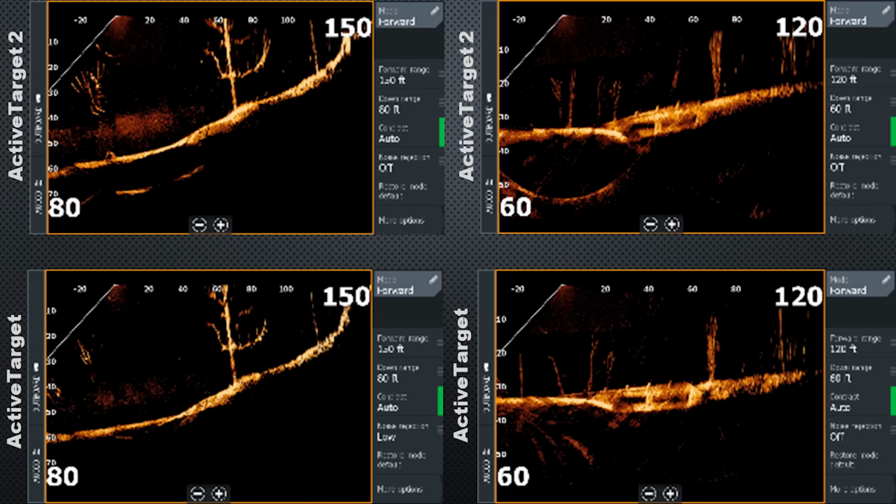So here we have ActiveTarget 2 again on the top and ActiveTarget on the bottom, and on the left image, you can see that school of bait fish around 20 to 40 feet, just that much more intense than the ActiveTarget. So far in all the images that I've seen, they definitely have made improvements to ActiveTarget 2 sonar. Now, whether or not it's enough to make you upgrade, that's something that you can decide.